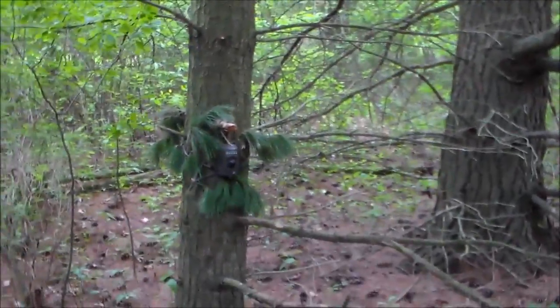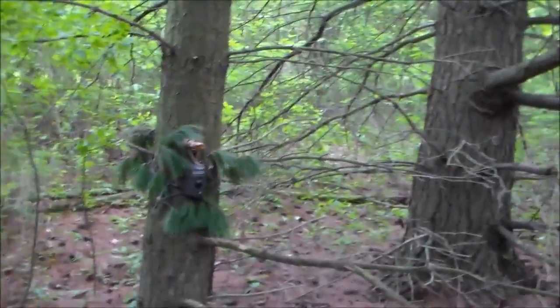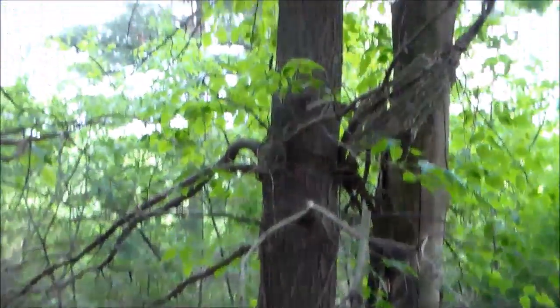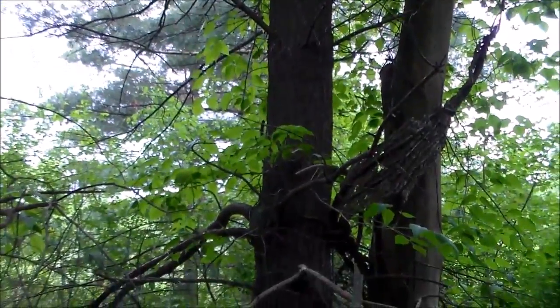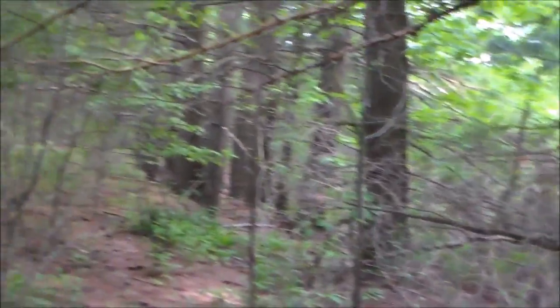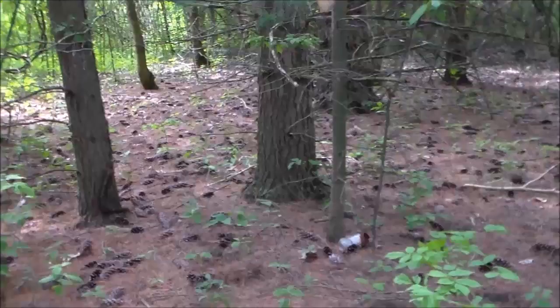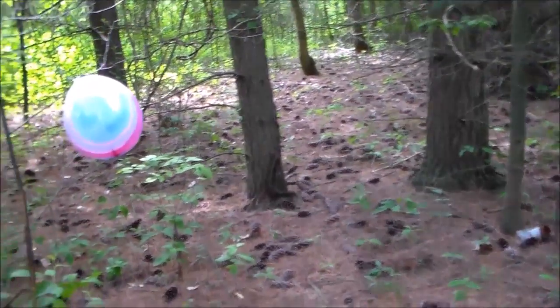I'll be getting another trail cam pretty soon. There's another area I'd like to set it up in, so I can start doubling my coverage. We'll see what happens. I'm going to deploy it and let it sit out for another 7 days. So I'm curious to see what I find.